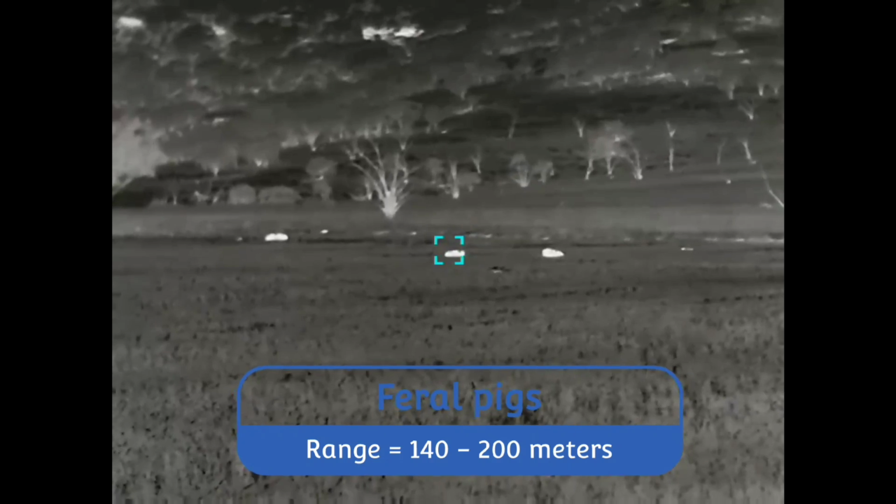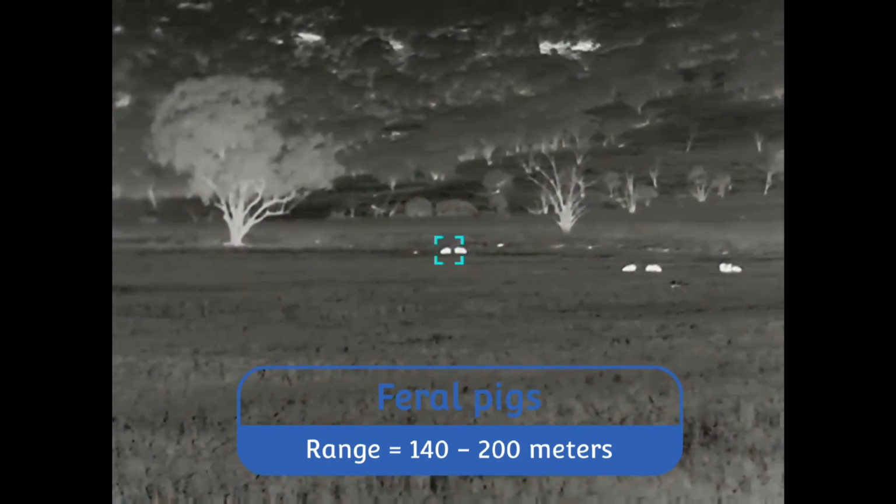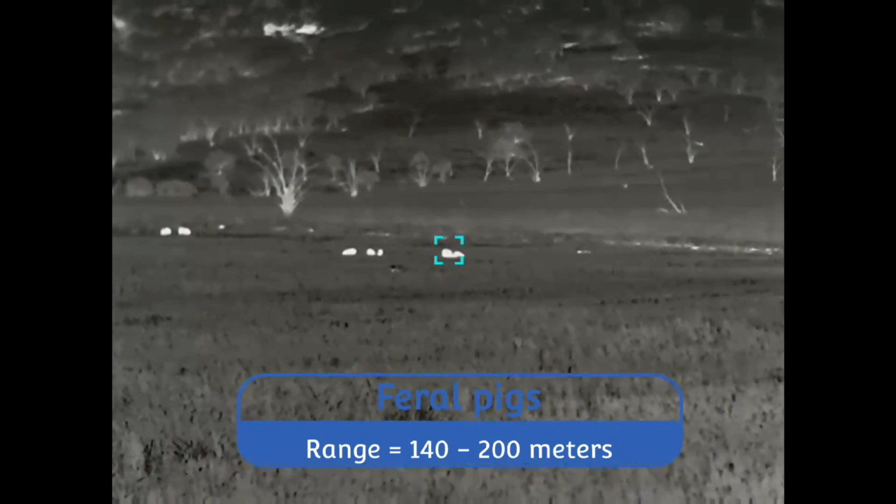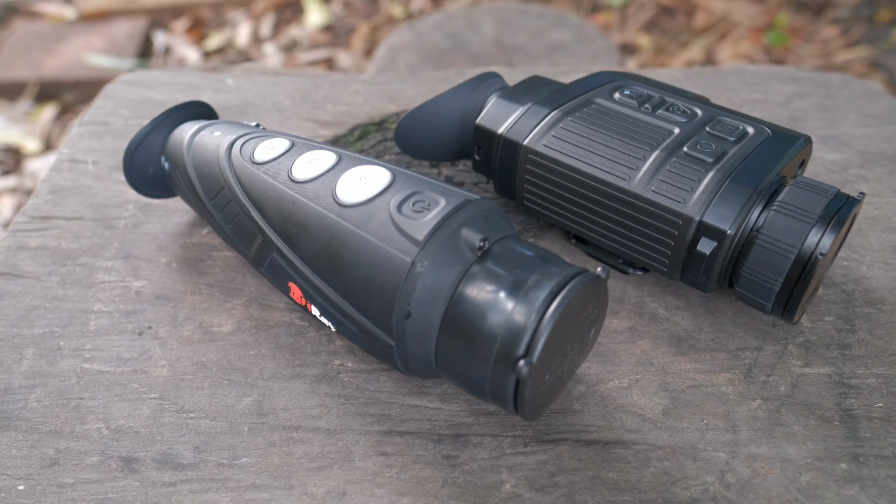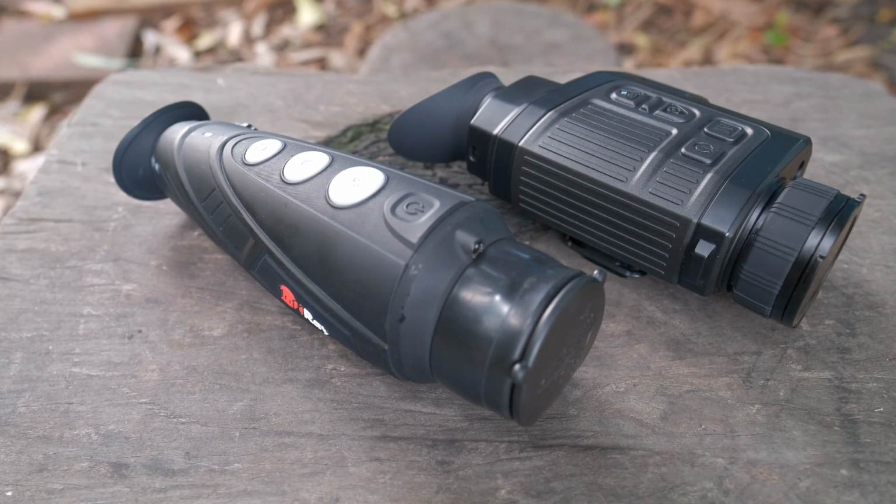This might be a negative in some scenarios, but the 35mK sensor is more susceptible to show heat source in terrain versus an actual animal. Rocks, trees, logs, they can show up as a very hot colour tone, and it can be hard to determine what is alive and what is not. Now I'm talking at ranges 200 metres plus here.